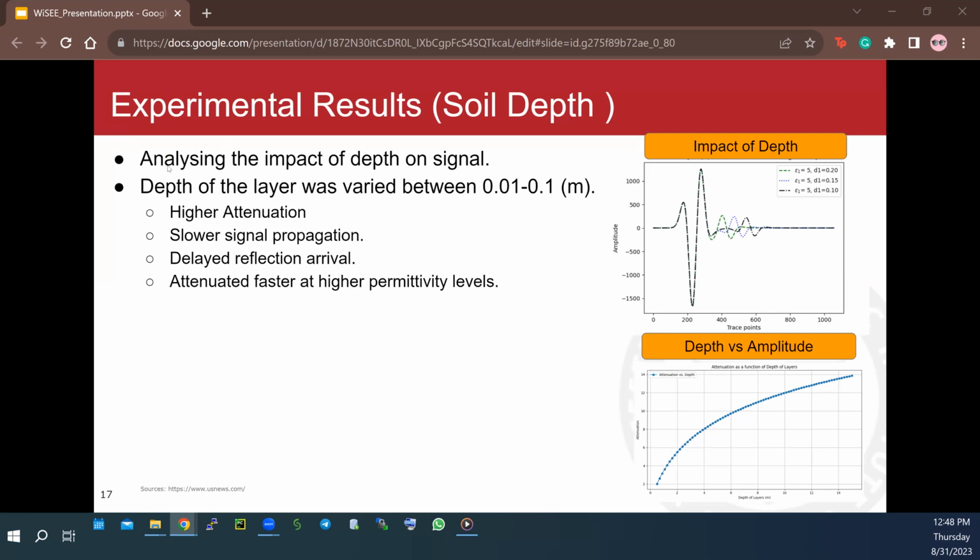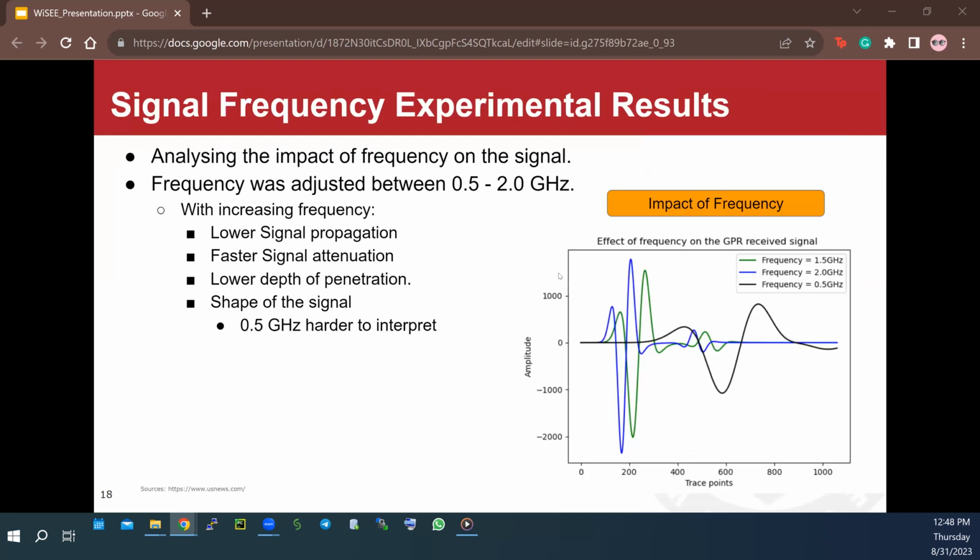For our next experiment, we analyzed the impact of depth, and we varied the depth between 1 centimeter to 10 centimeters. Again, we observed high attenuation, slower signal propagation, and the signal was attenuating faster with depth. For the last experiment, we analyzed the impact of frequency, varying between 0.5 to 2 gigahertz. And the result shows that higher frequencies are more interpretable. As you can see, the reflections are more clear with respect to the half gigahertz frequency. At the same time, a higher frequency can impact the depth of penetration and signal attenuation as well.